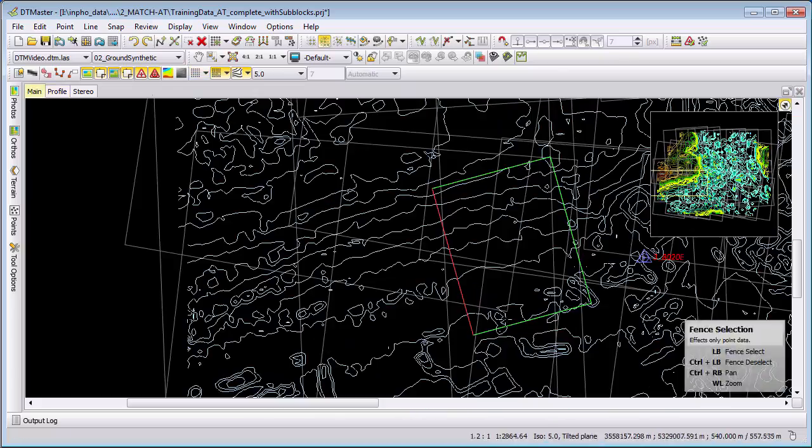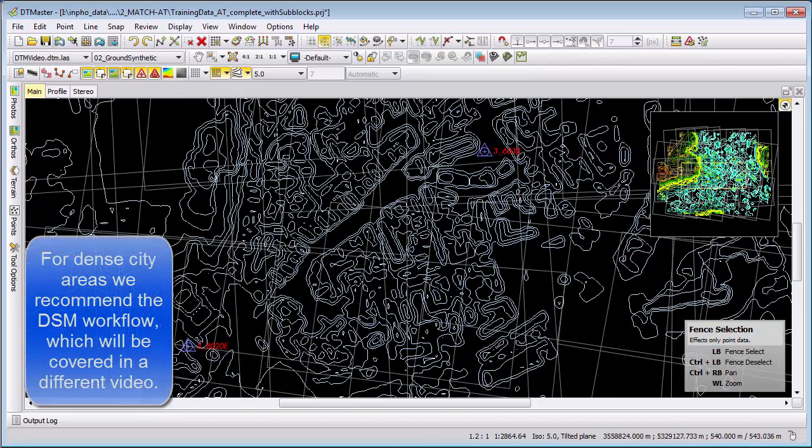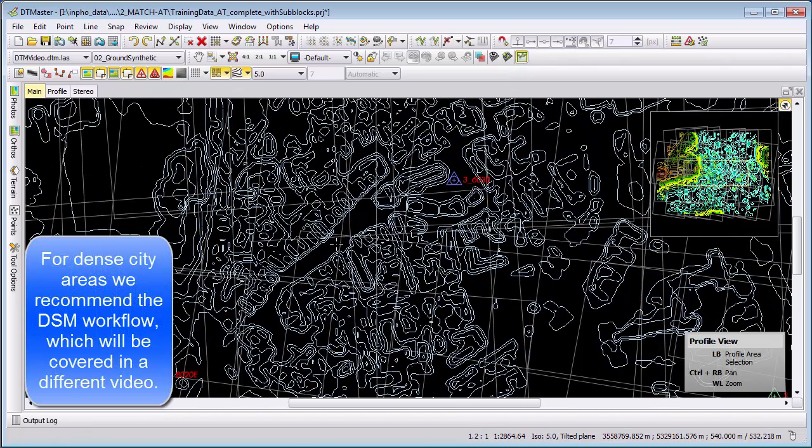This is the main workflow for the DTM editing, but we will face our limitations, mainly in city areas.